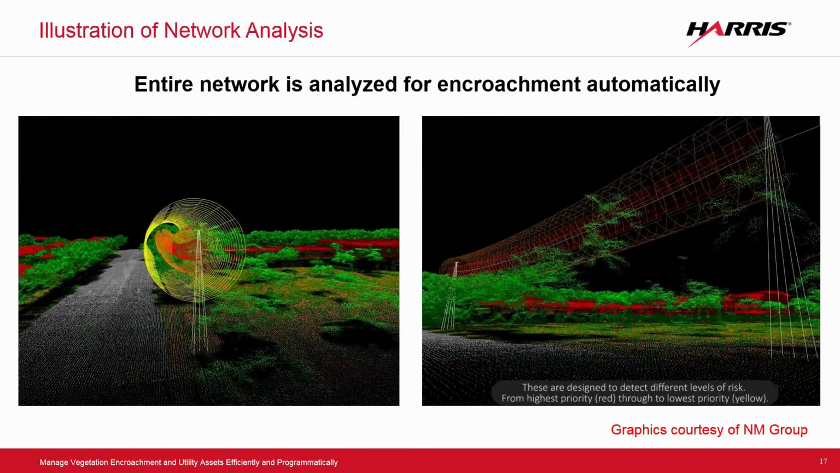Once you've got all the extractions done, we analyze the entire network. So this becomes an automated process at this point, and it'll run the entire network.